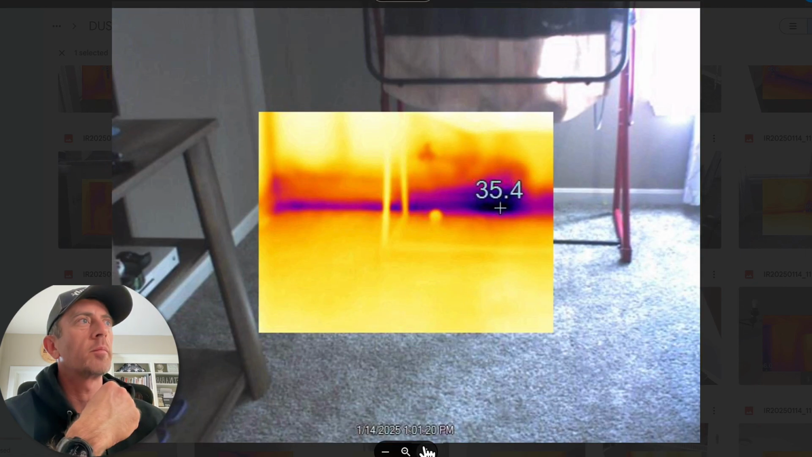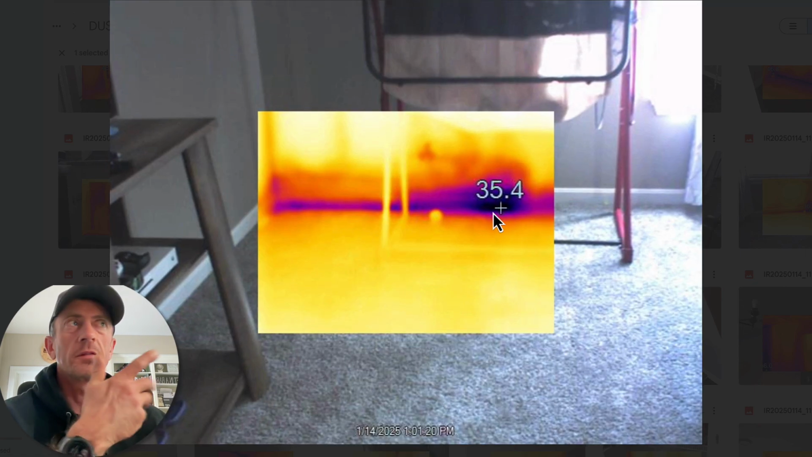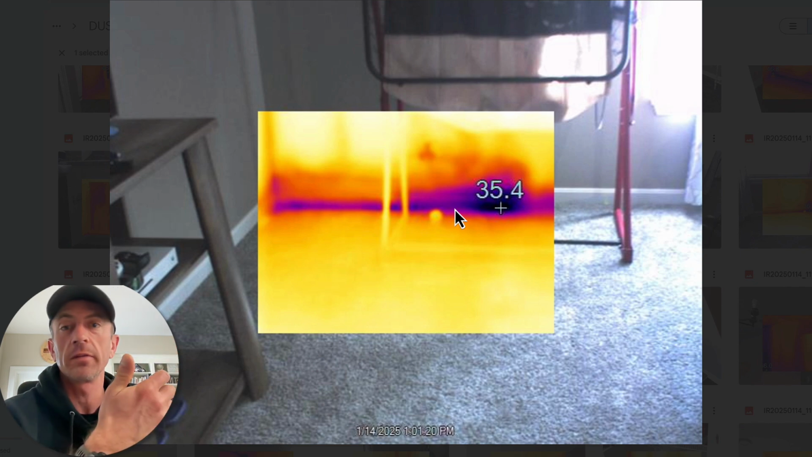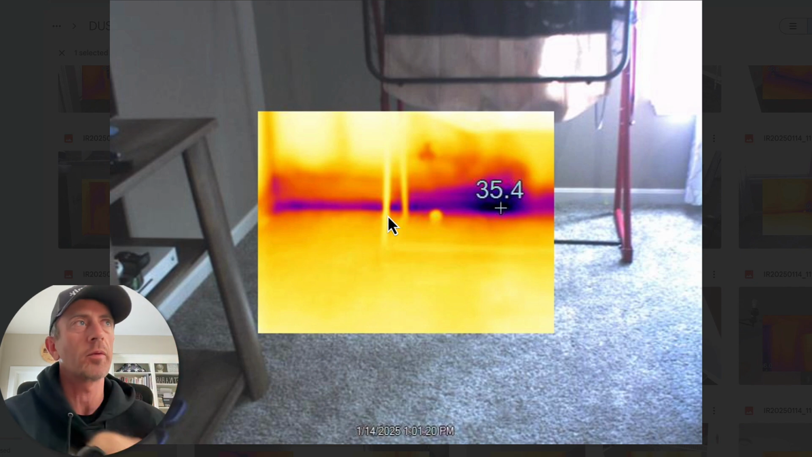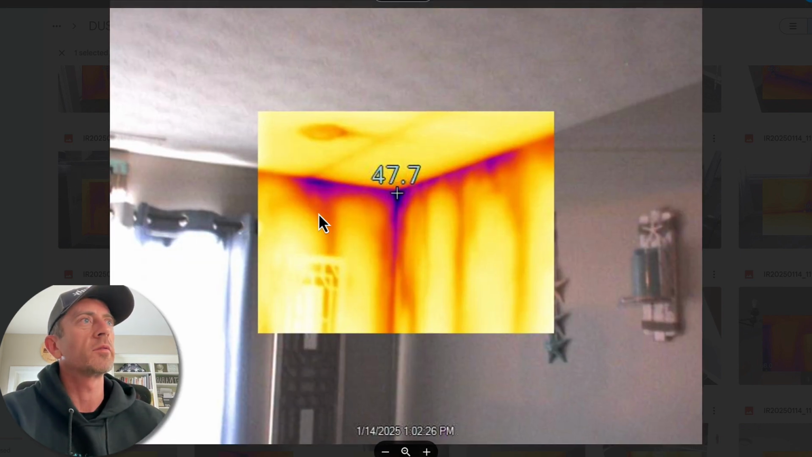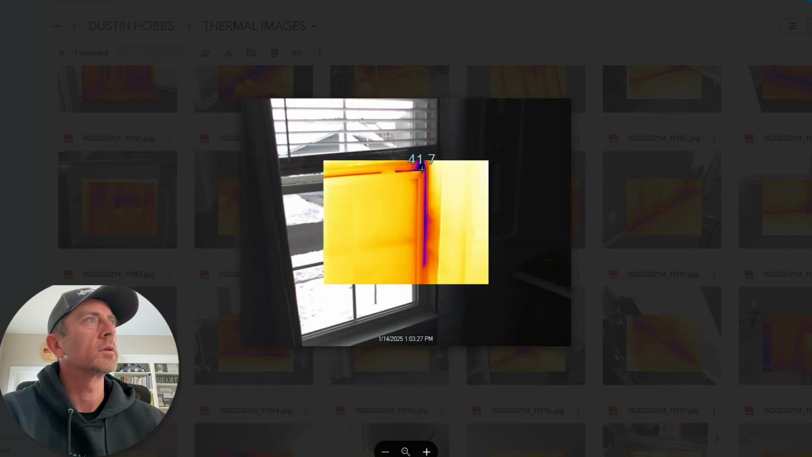This is the bottom plate of the second floor. The subfloor was not sealed to the bottom plates of the second floor either. So, you know, they used a sill sealer on the first floor. They didn't even caulk the bottom plates to the subfloor, it looks like, on the second floor. And then this is just more top plate leakage.